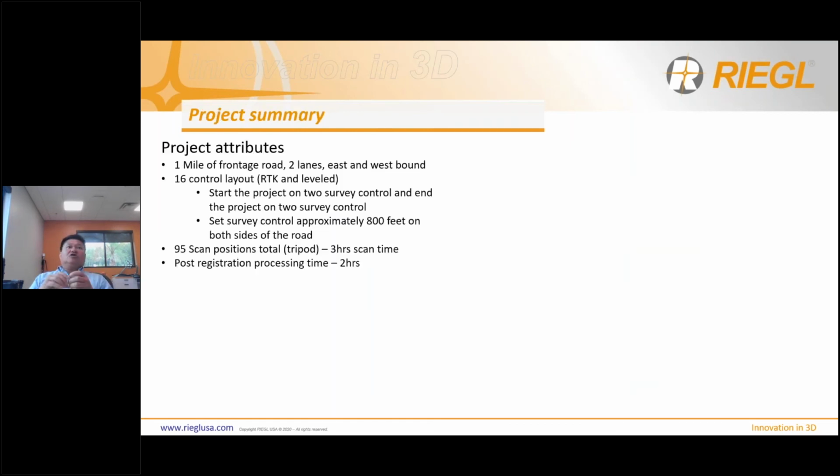Okay, so just to summarize the project: I did one mile of frontage road, two lanes, eastbound and westbound, with a total of 16 survey control points. I start the project at one end with two survey control points. I hit it from the front, I hit it from the back. I scan with no control for about 800 feet. I got another set of control, I scan those two from the approaching angle and from the departing angle, and then I move on, and end the project on two survey control points as well.